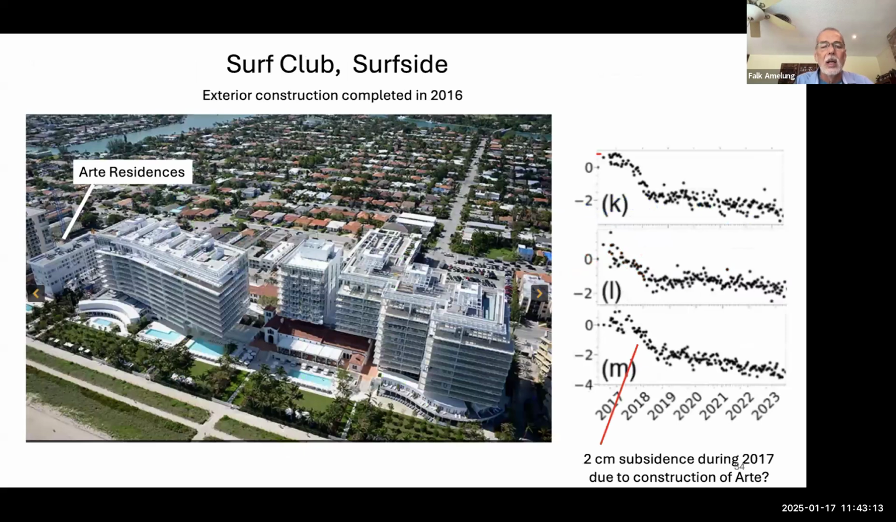So let me talk in more detail about some of those observations. Here, there's the Surf Club in Surfside. The collapsed condo is 500 meters to the south. Here you see the old structure, which is the old Surf Club, and there is a new structure on top, built in 2016. And this is one of our blue subsidence hotspots. There was something like 2-3 centimeters of subsidence in